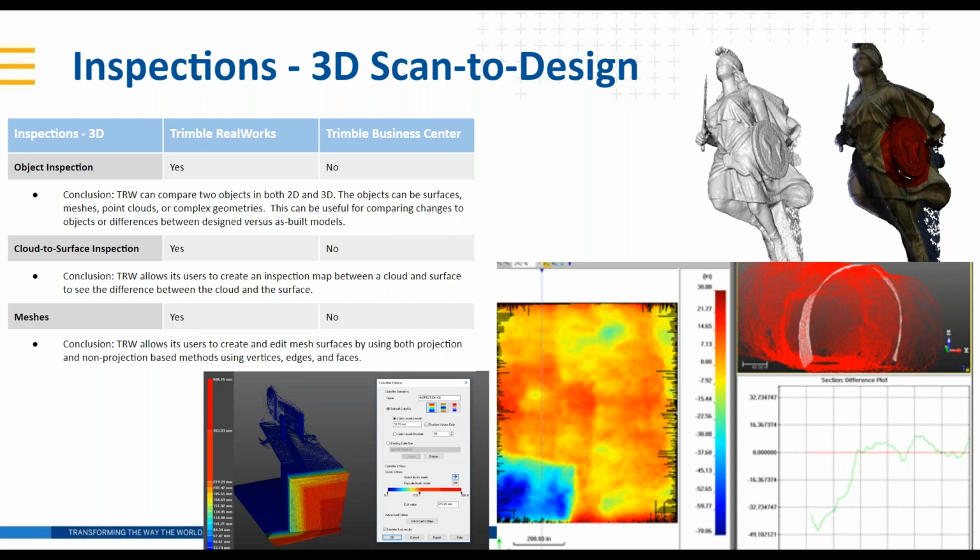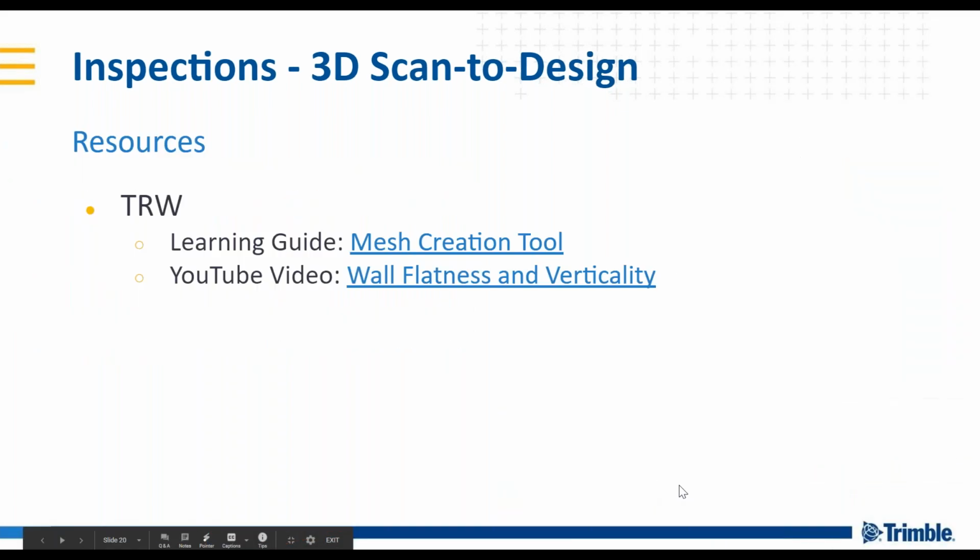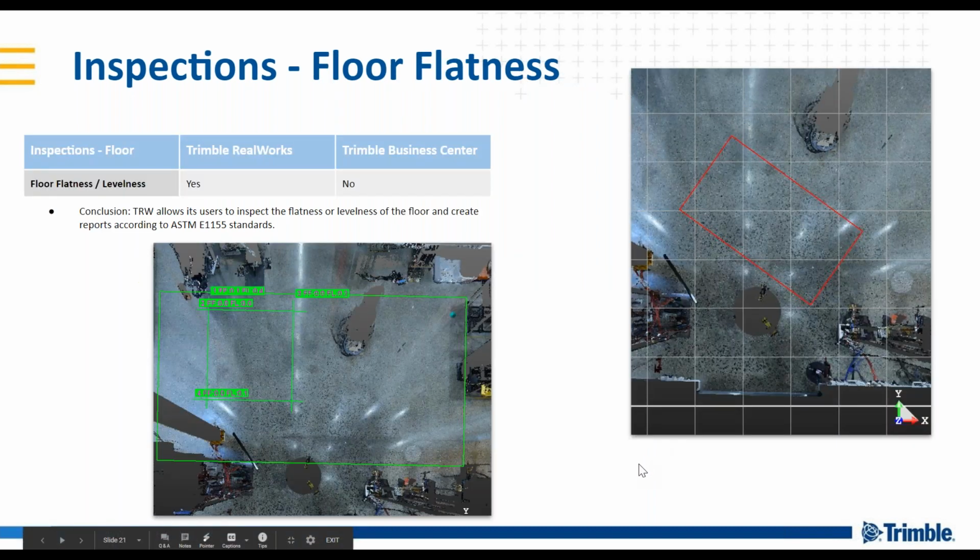Great, thank you, Jason. That's the slide, here we go. Some further resources to learn more about 3D inspections in Trimble RealWorks.